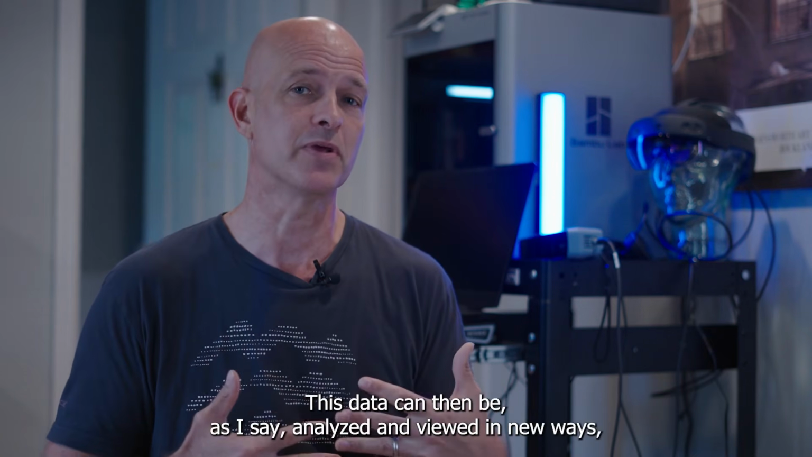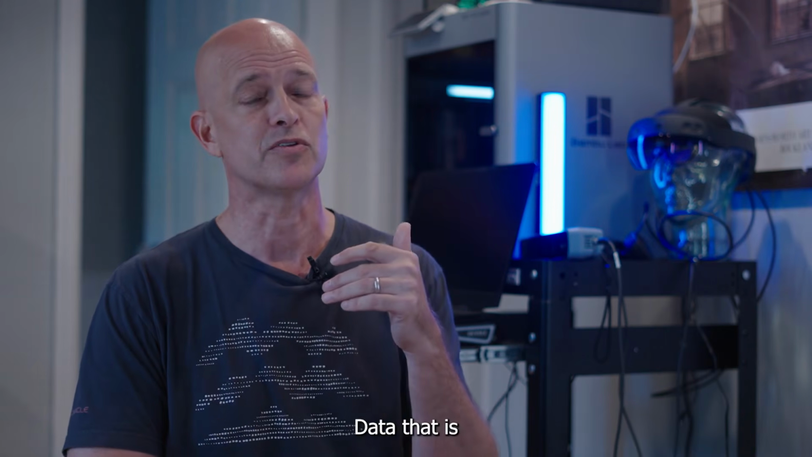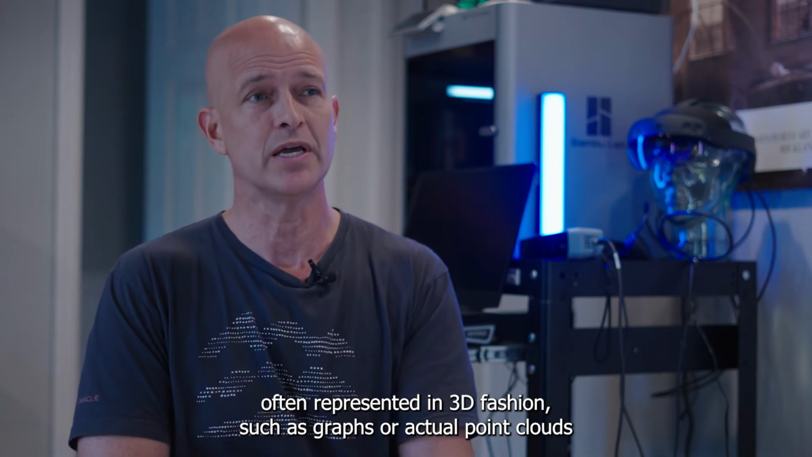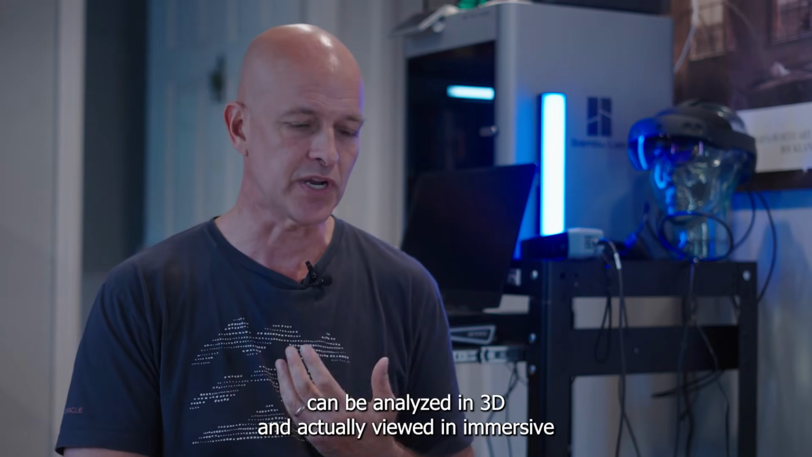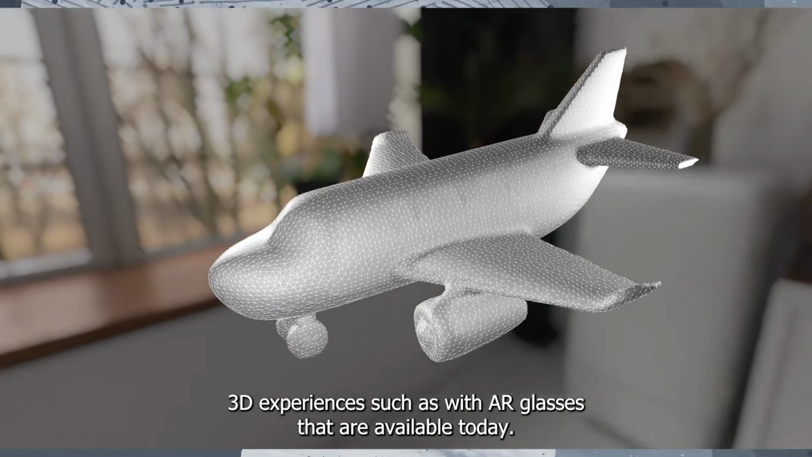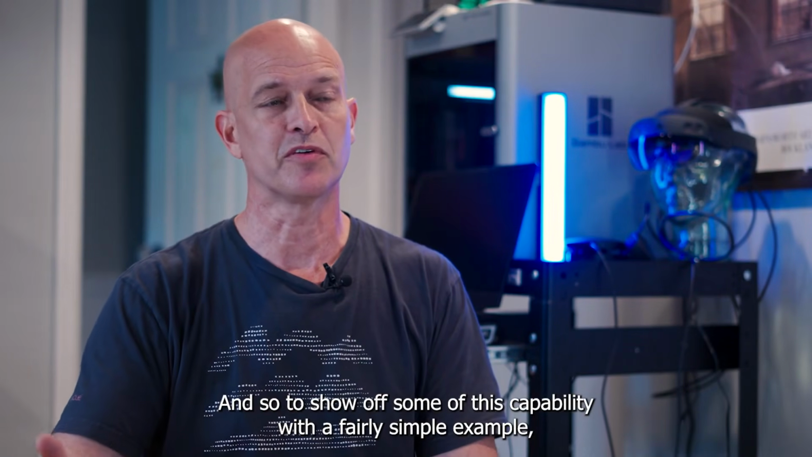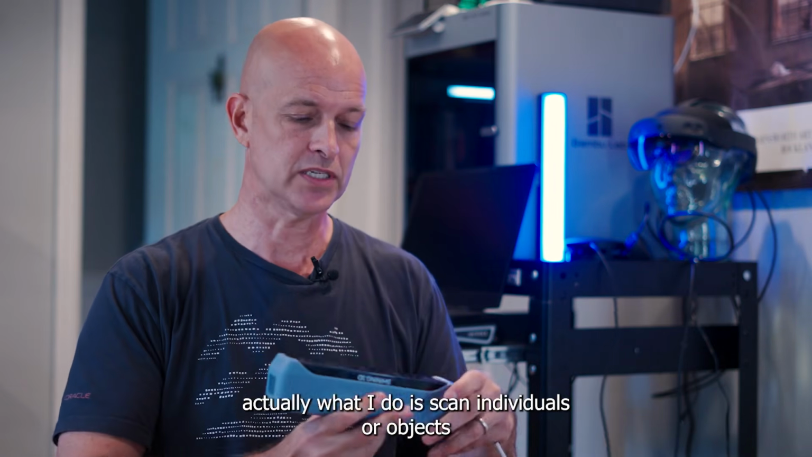This data can then be, as I say, analyzed and viewed in new ways. Data that is often represented in 3D fashion, such as graphs or actual point clouds, and presented today in 2D, can be analyzed in 3D and actually viewed in immersive 3D experiences, such as with AR glasses that are available today. And so to show off some of this capability with a fairly simple example, actually, what I do is